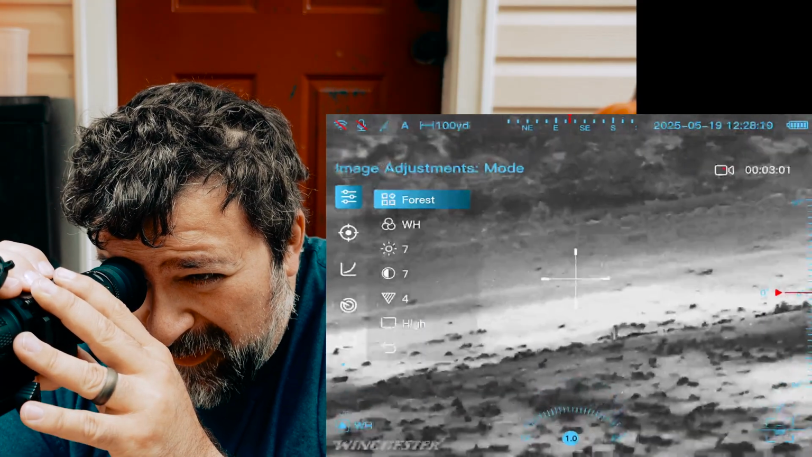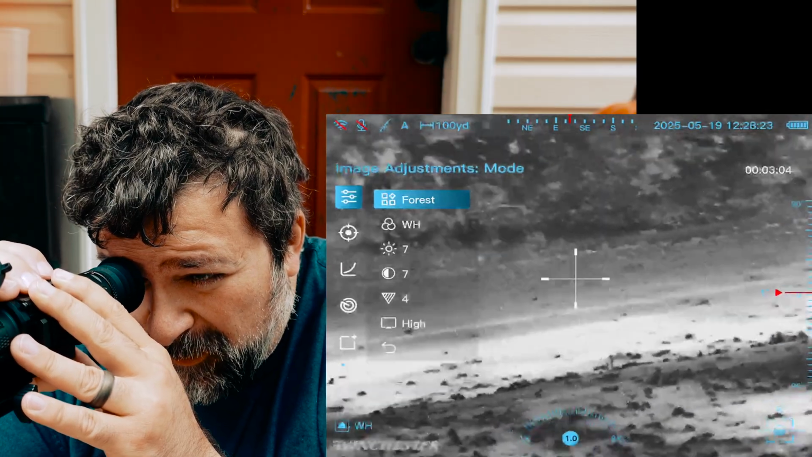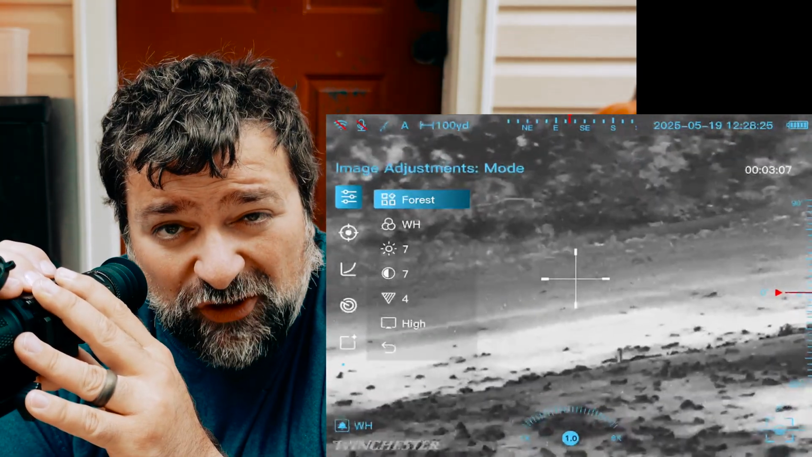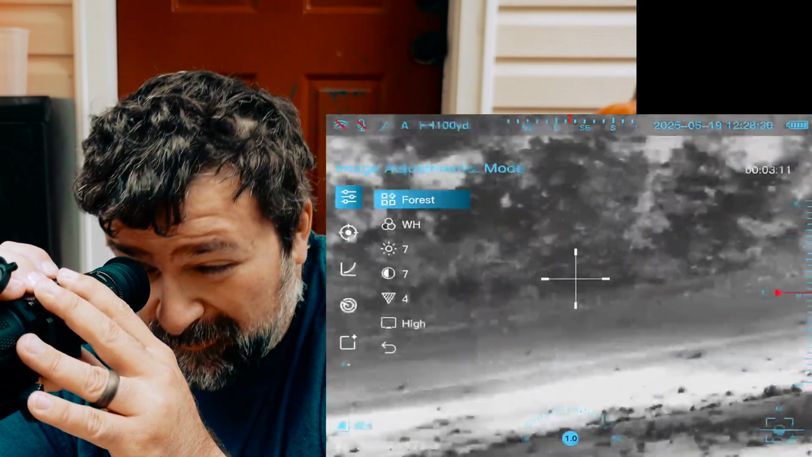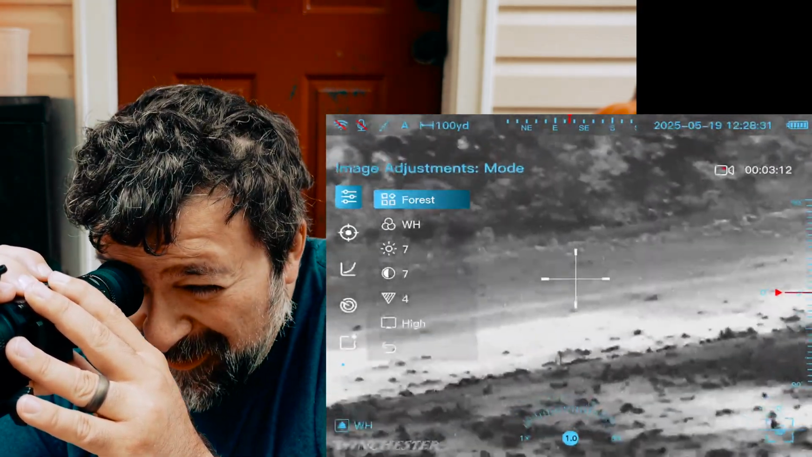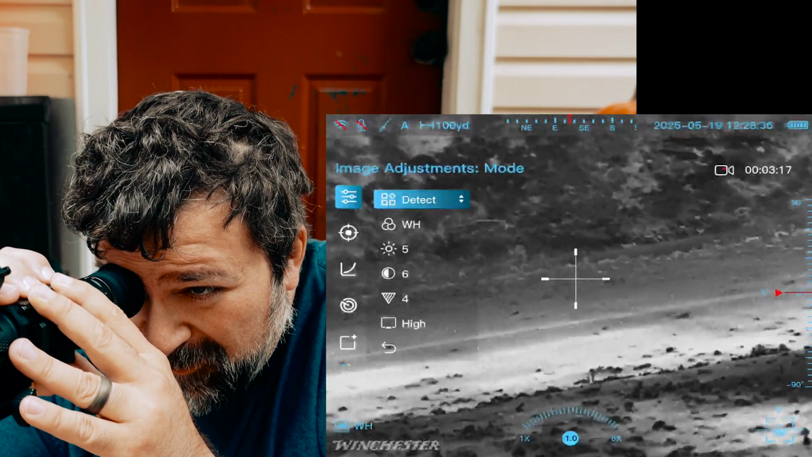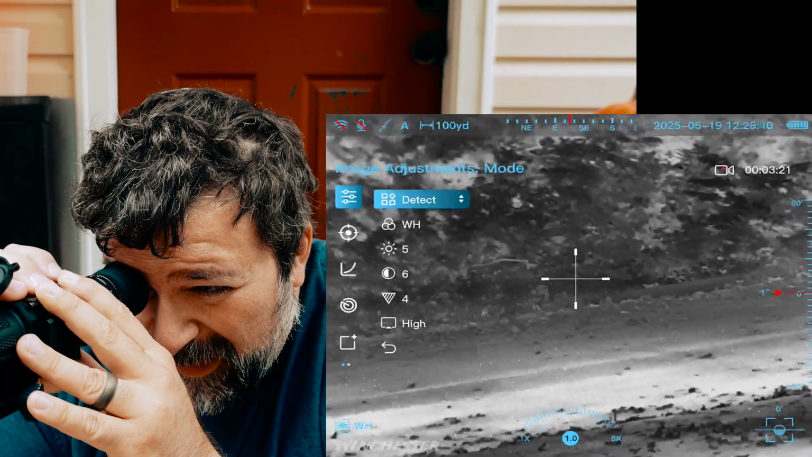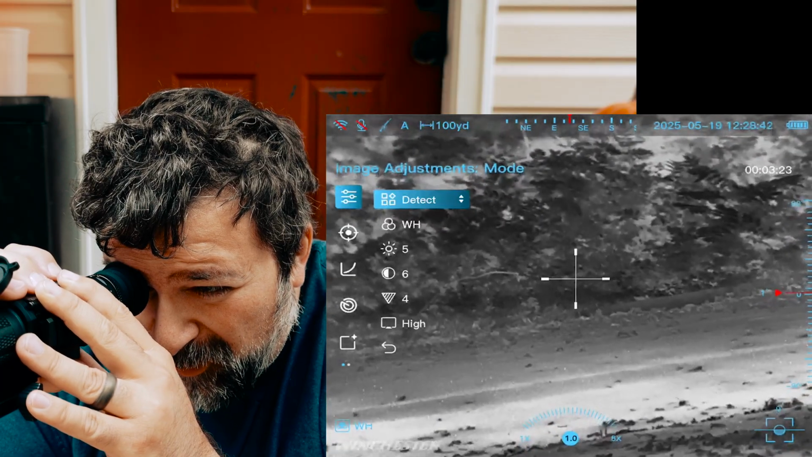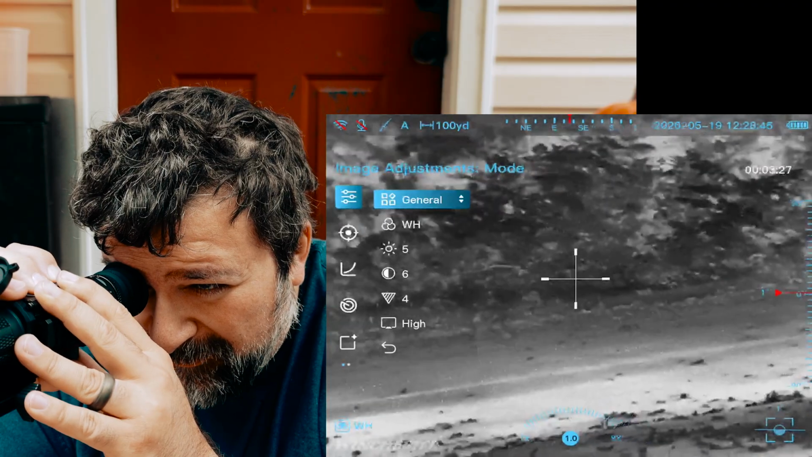One cool thing about this particular thermal is it's got a bunch of different settings depending on what kind of environment you're actually, I guess, hunting or shooting or whatever in. No judgment. You've got forest, you've got detect, which is actually going to be more like a highlight mode so that it'll pick up immediately on warm bodies a lot faster and brighten them up more and darken everything else.